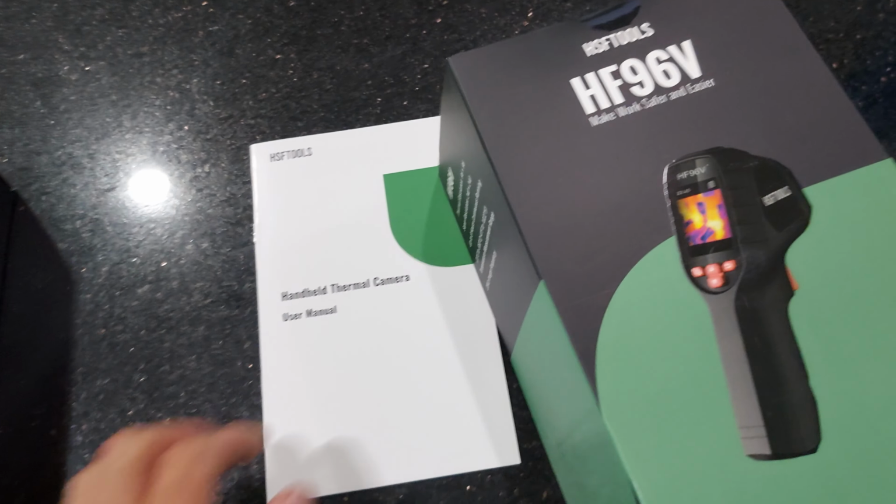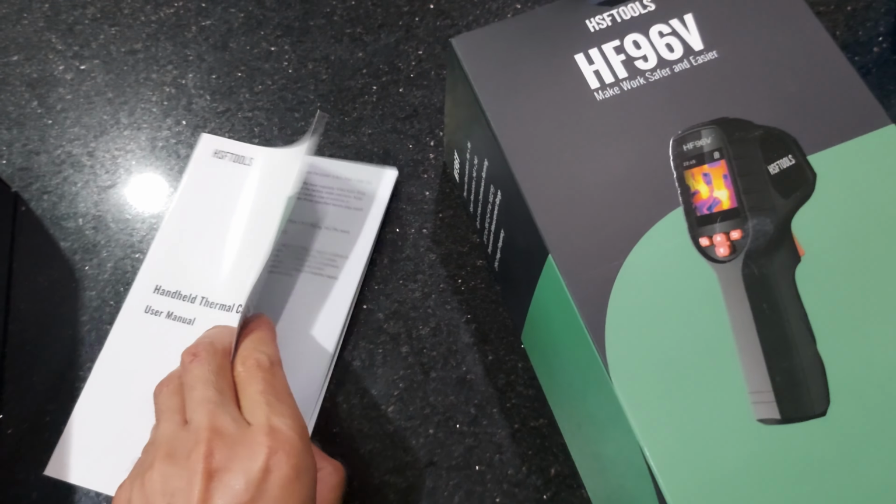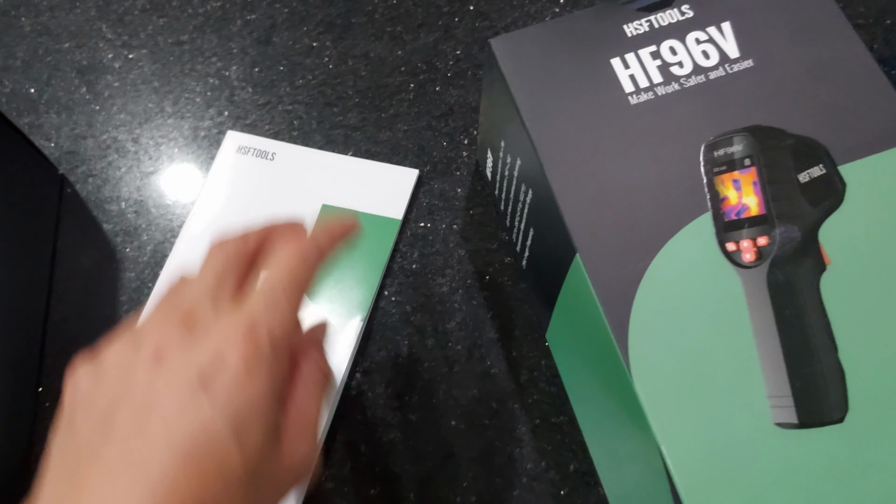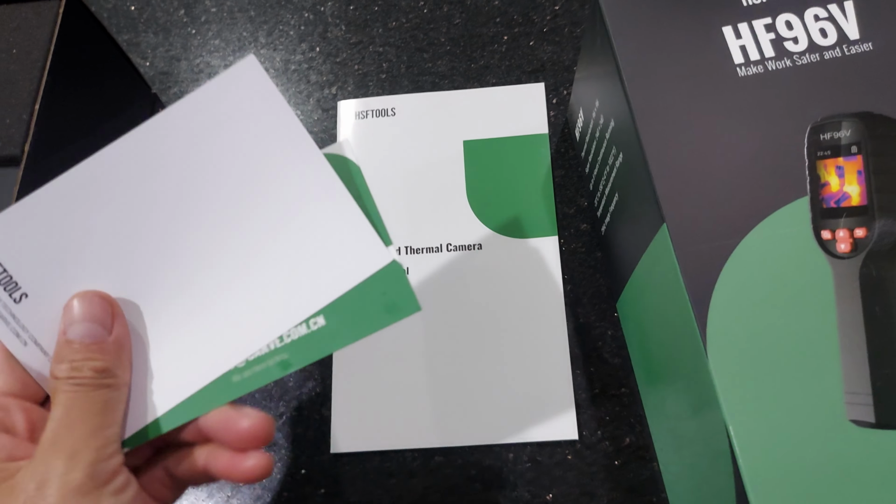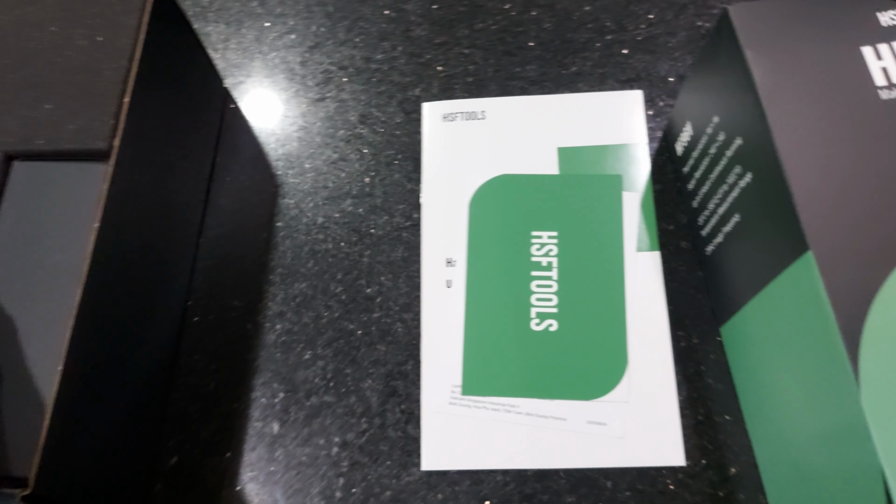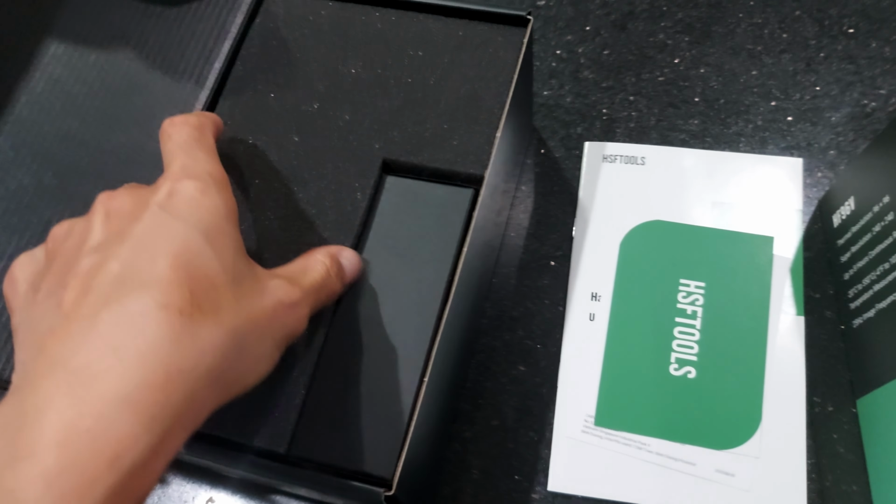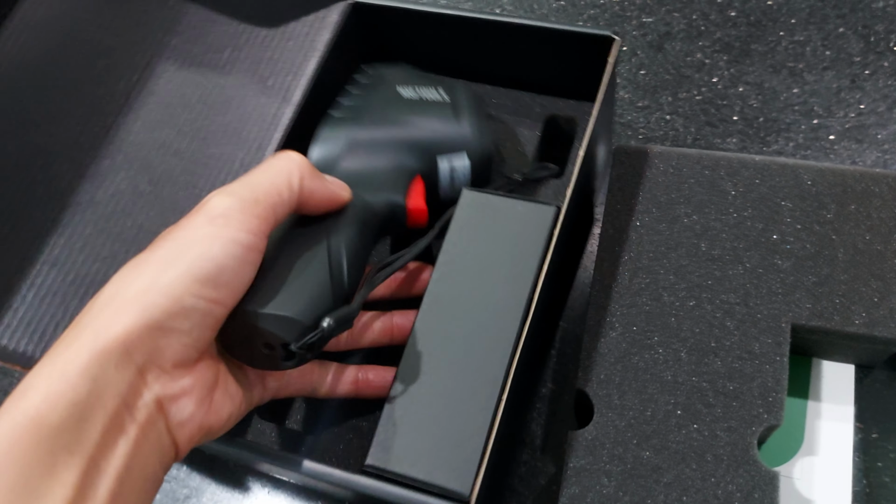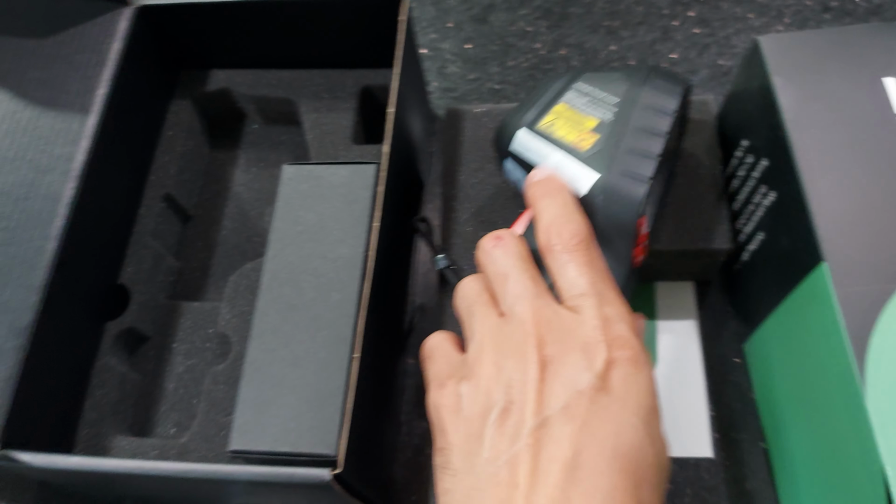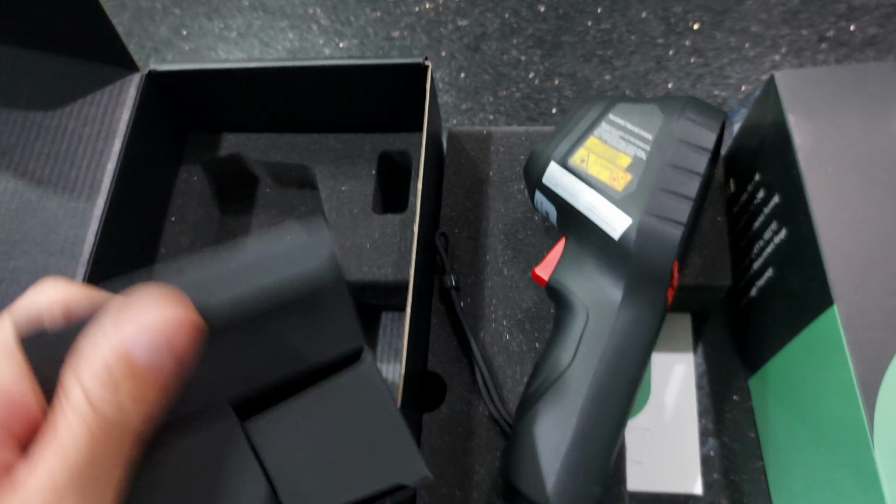Small manuals. There's really not much to the manual, but this thing is pretty much self-explanatory. But there's definitely some instruction in there if you want to take a look at that. And then there's some warranty card and stuff like that. There's the hand scanner. I'll show you that in a minute. And then I think in here might be a charger maybe.